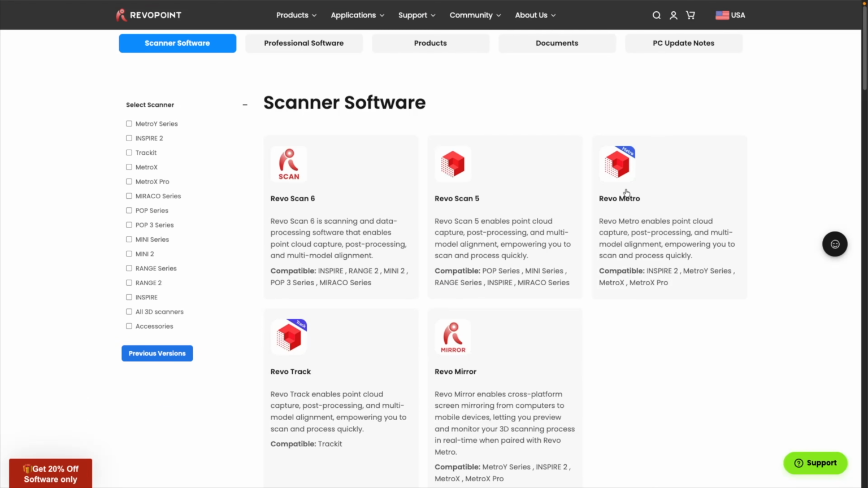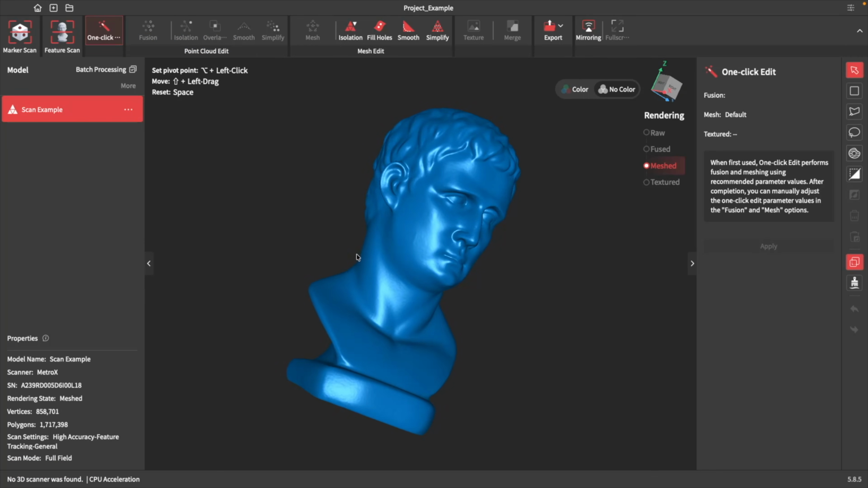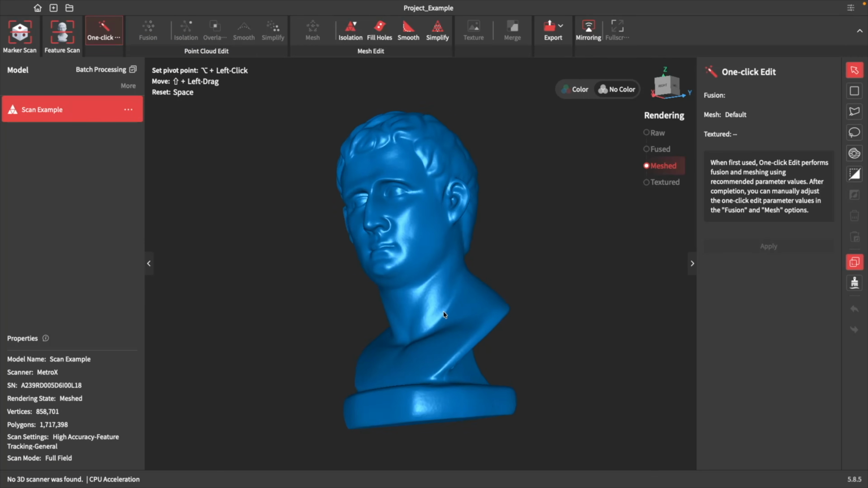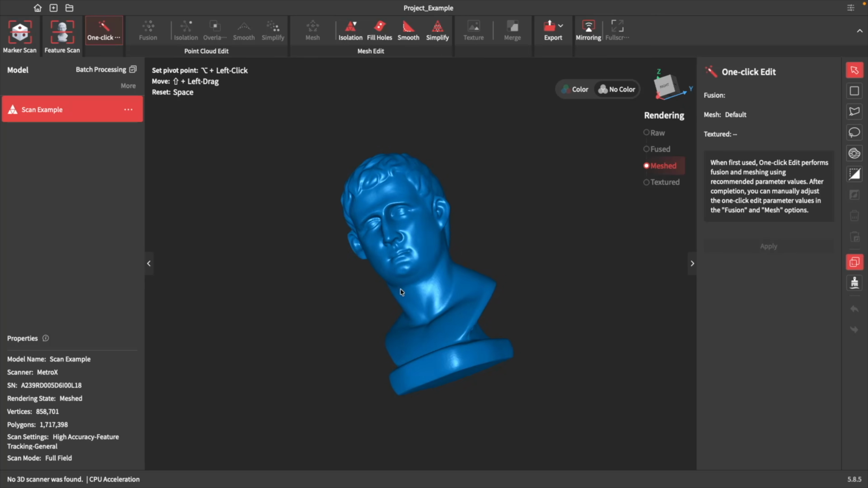As for software, the MetroY uses Revopoint's Revo Metro that can be downloaded directly from the manufacturer's website. This is the program we use to capture all of our point cloud data, as well as modify both the point cloud as well as our mesh.